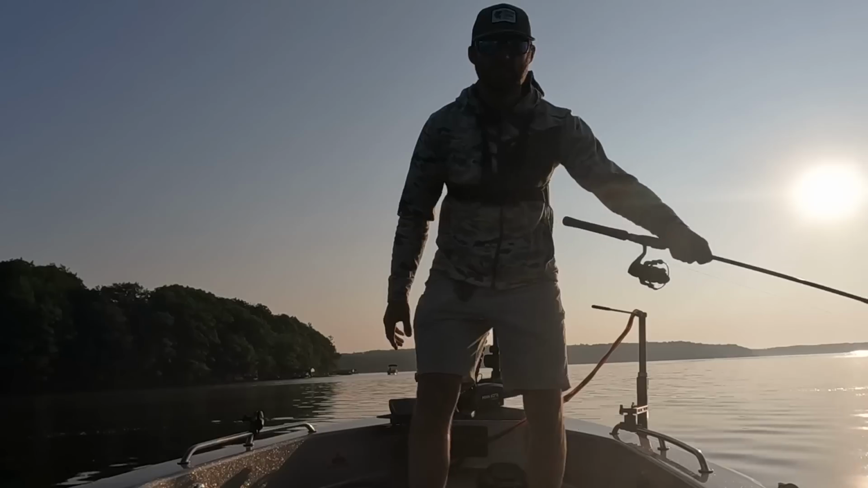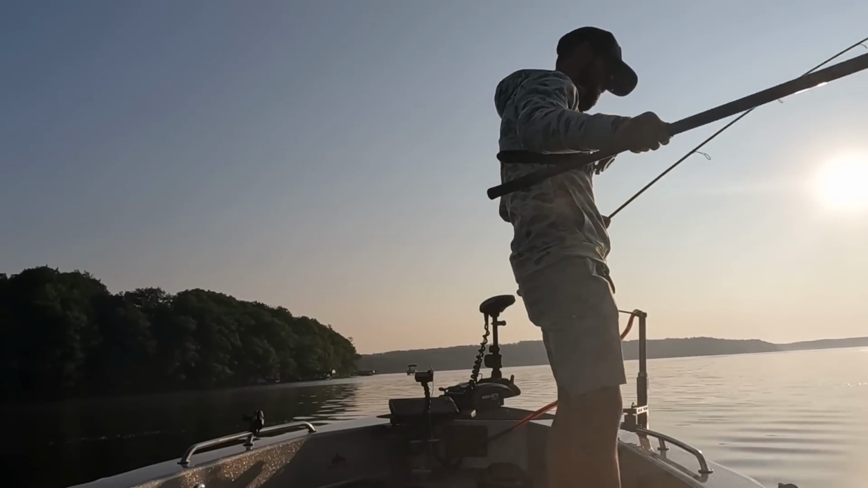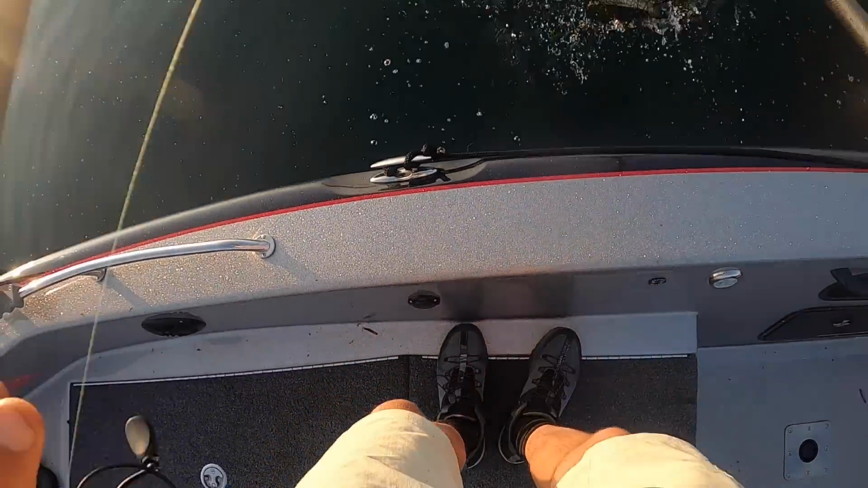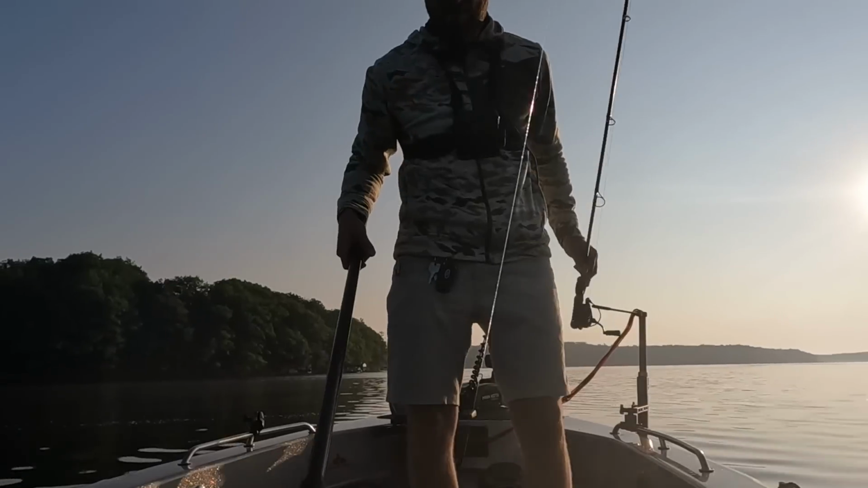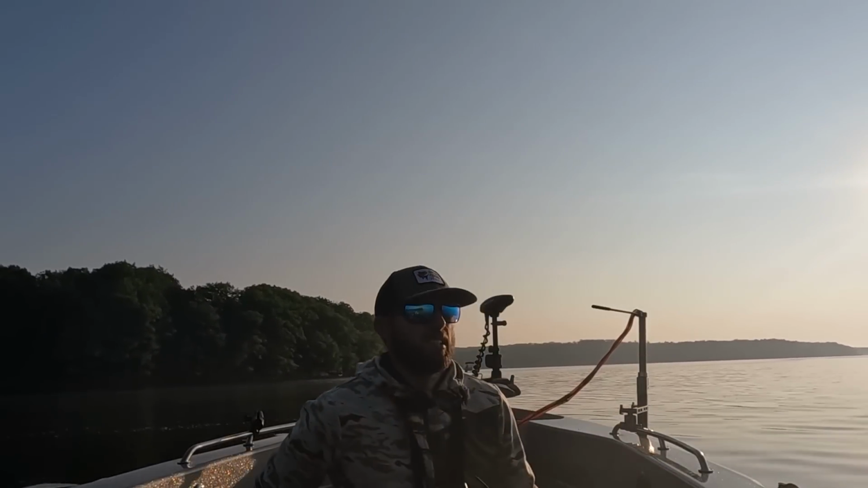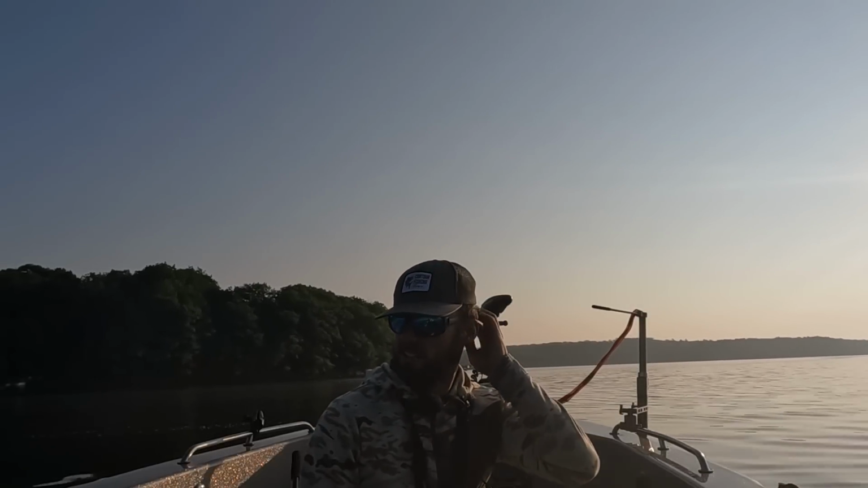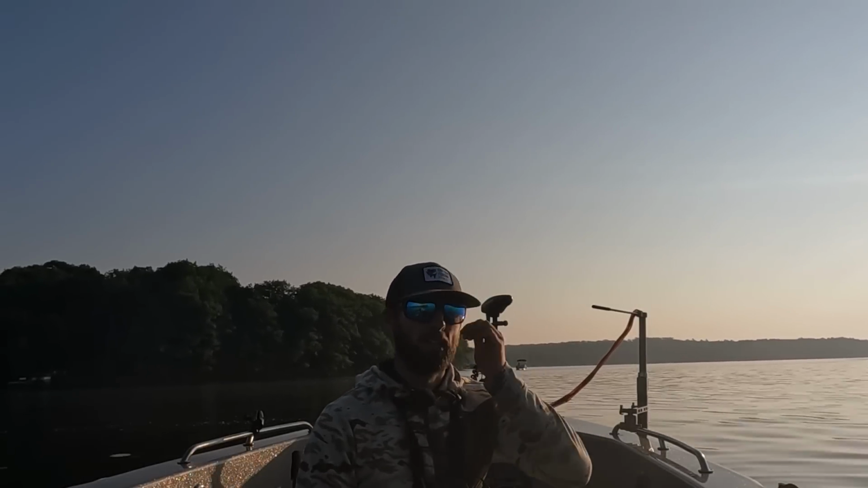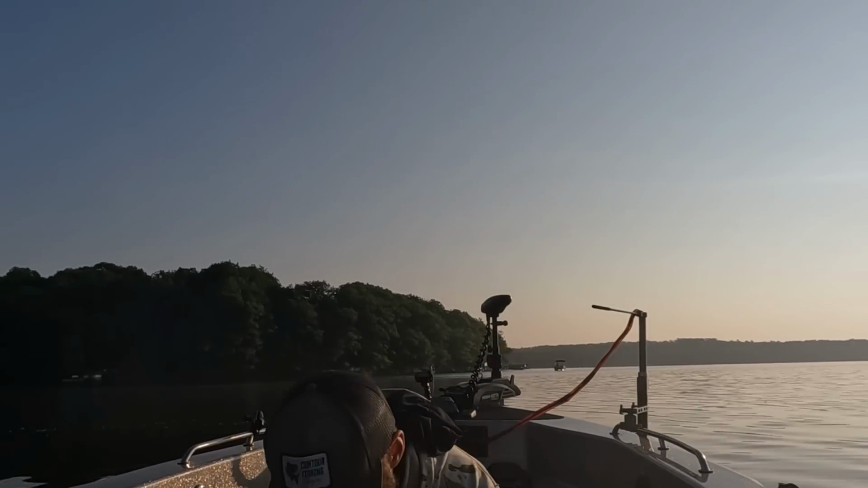Look at all that bug hatch on the surface too. Definitely one of those potentially more challenging days where you just don't have any wind and a big bug hatch floating on the surface. I've been pushed off three spots already today by other boats coming in. But that's what you can anticipate on a lot of these popular lakes in tourist cabin country. But there we go, man.